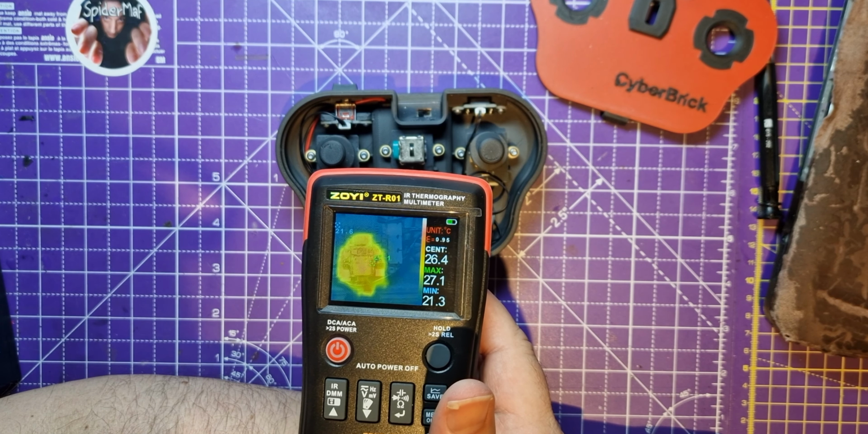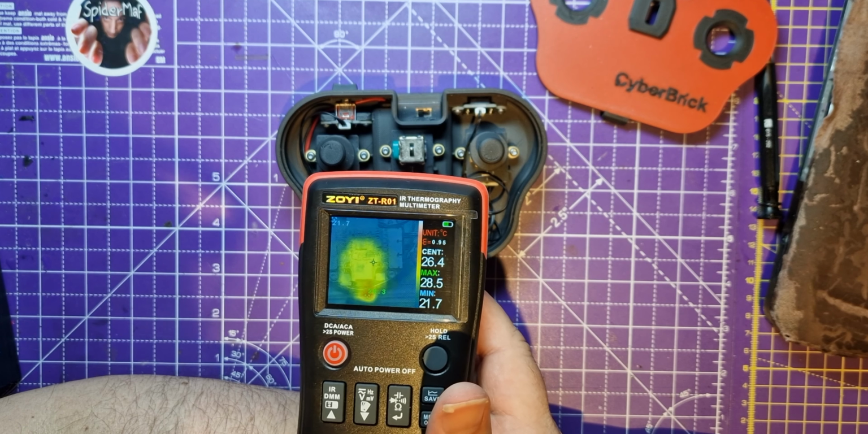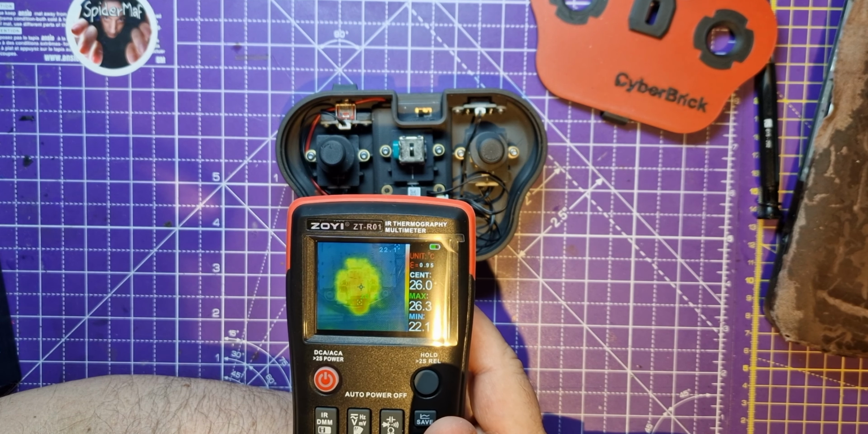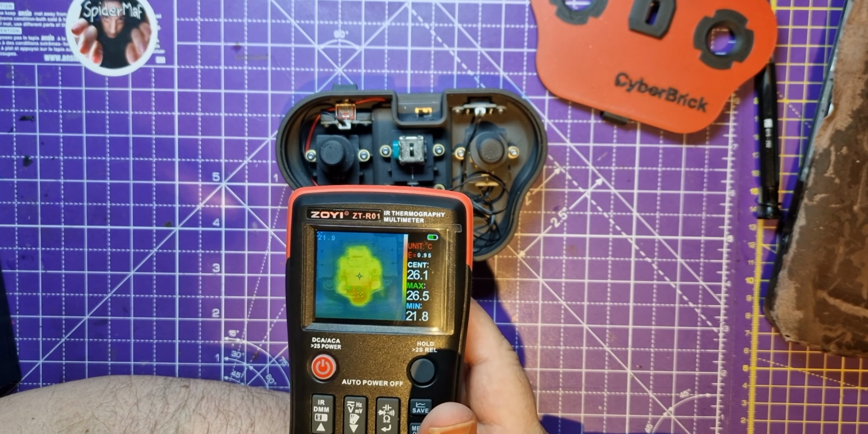So that shouldn't be generating heat now. I mean, it is falling, although it's going from 27 and then going back up to 29 again. So it's definitely doing something. You can see that it's picking up heat, some difference anyway.